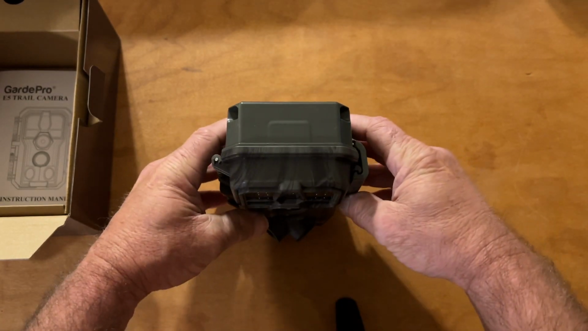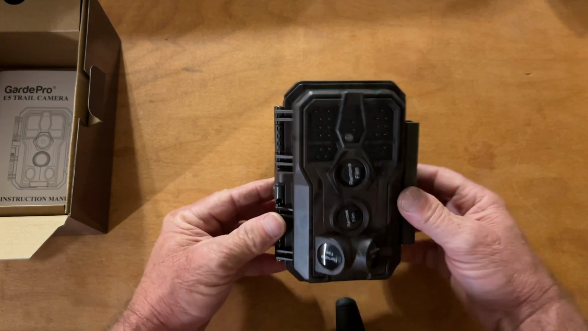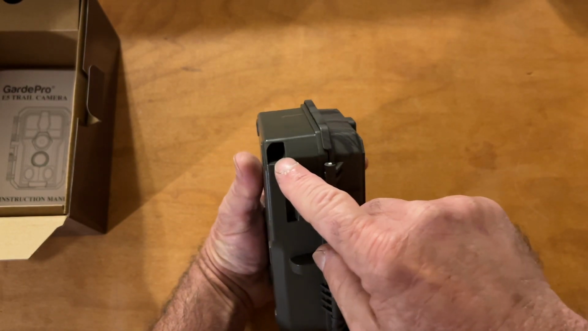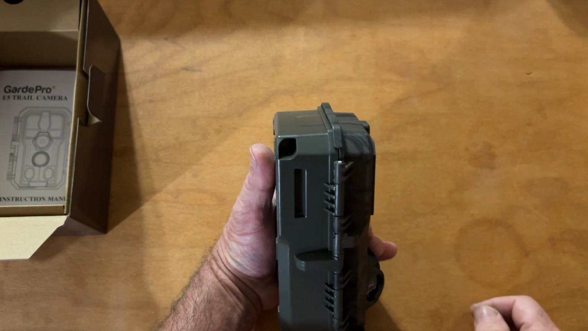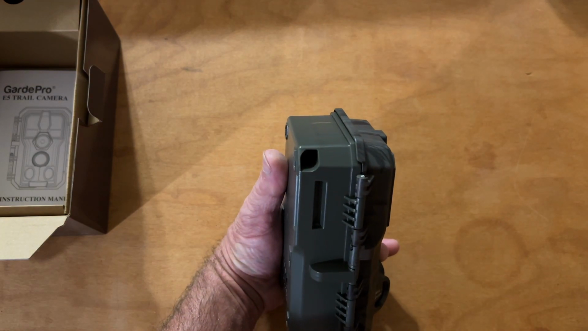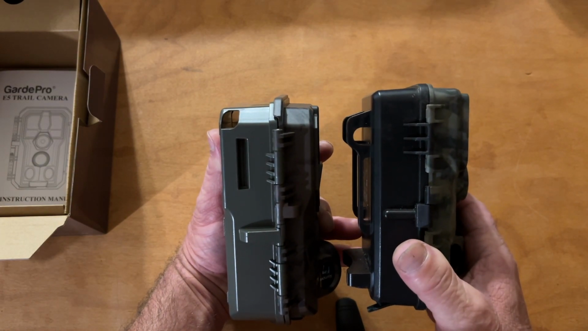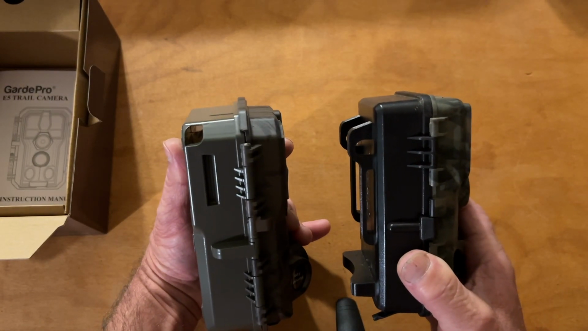I mean, it looks good, it feels good. And I'm assuming that that padlock cable will probably fit through that hole right there. I'd have to try it and see. Compare it to that one, it might go through there. I'll have to find out if it will or not. I know it'll go through this one.